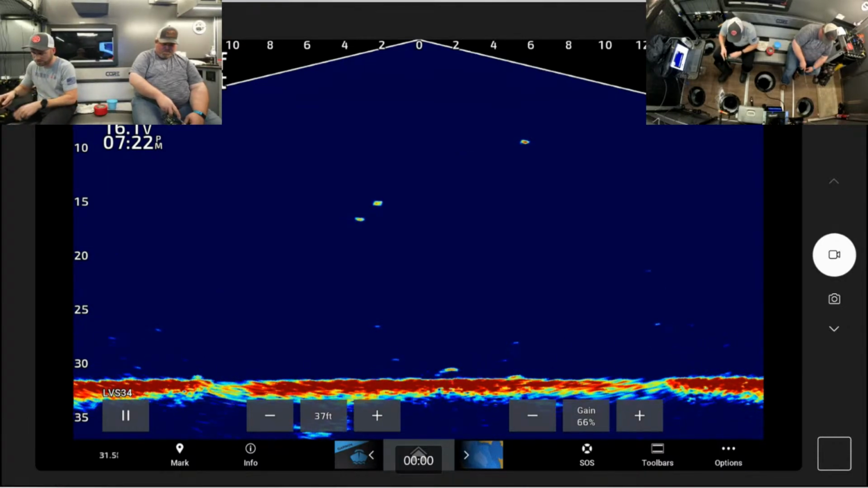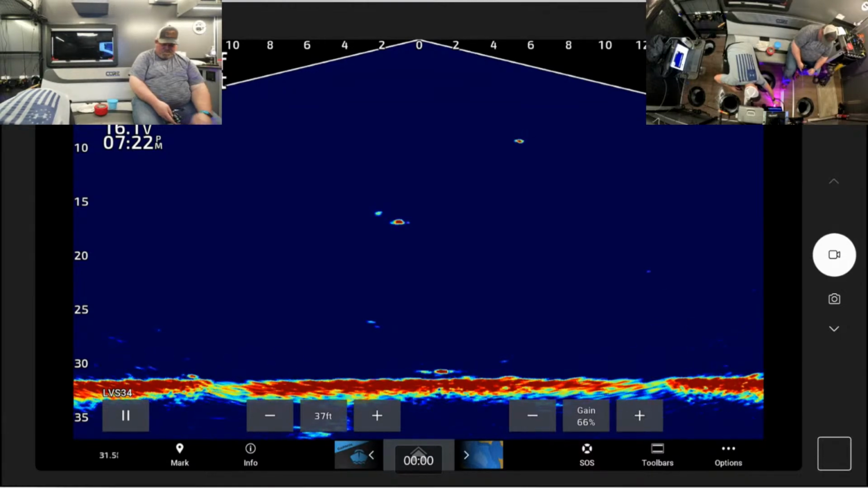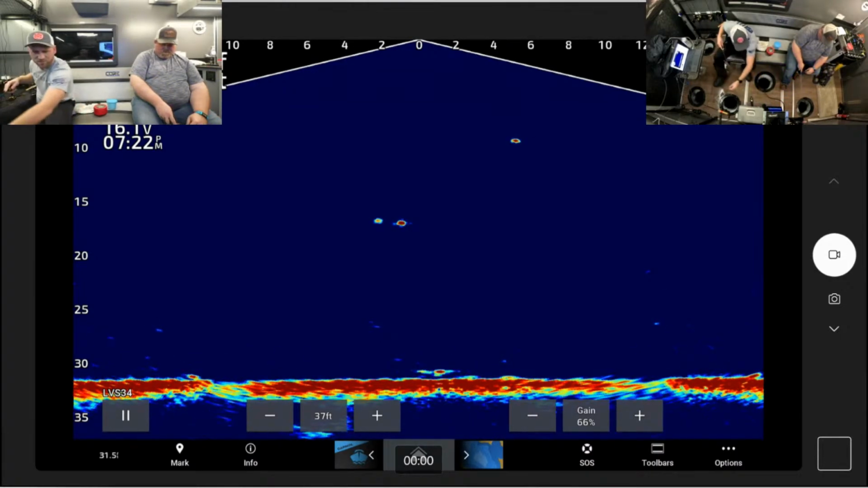I'm going to re-glow and make sure I still got waxies. All my waxies are there. You think that could be a tullibee? This one's acting different.